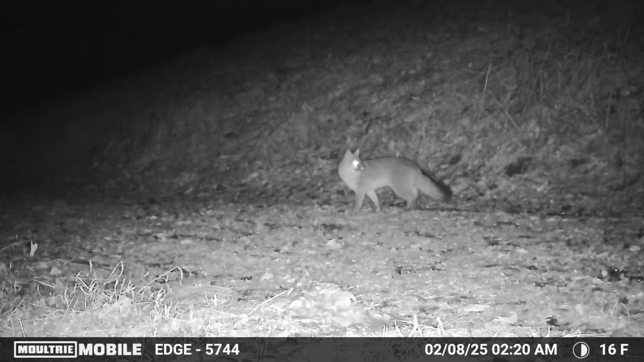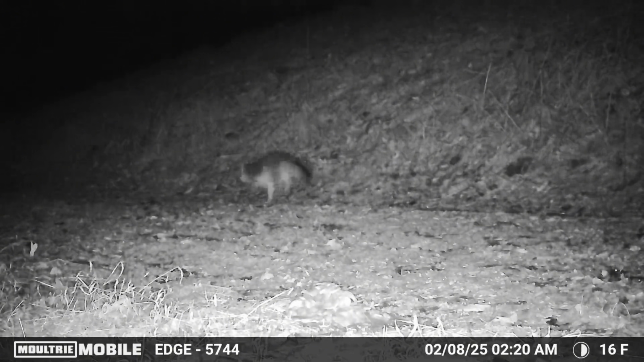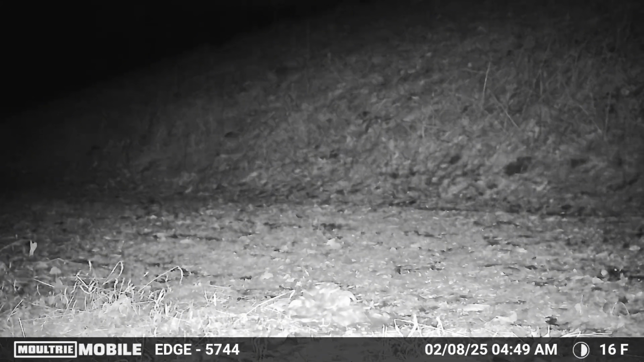First few nights, the fox came by, they could smell the shrimp, but none of them committed to actually coming and eating any of it. I don't know if there was still some human scent in the area that they were afraid of, and they just didn't want to quite commit to the shrimp at that point in time.